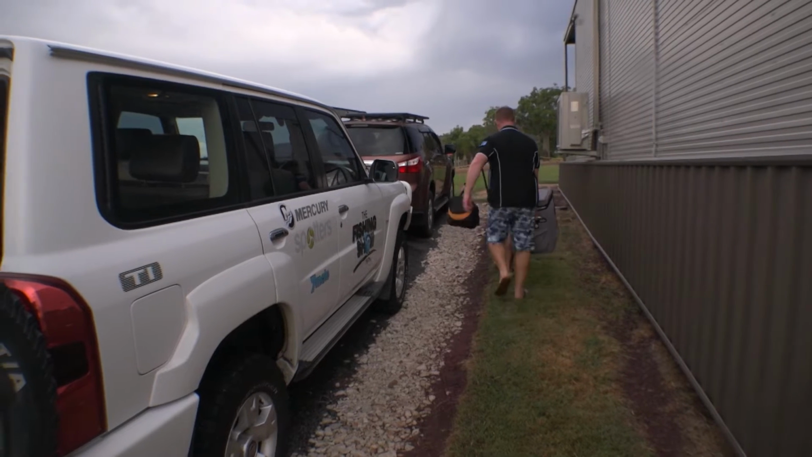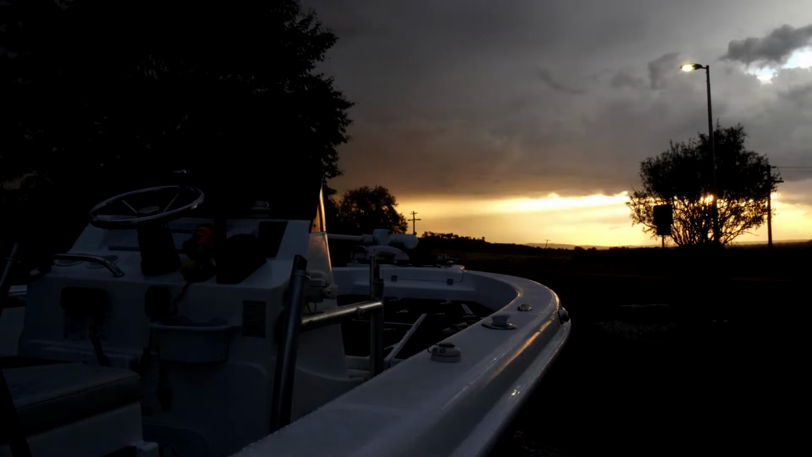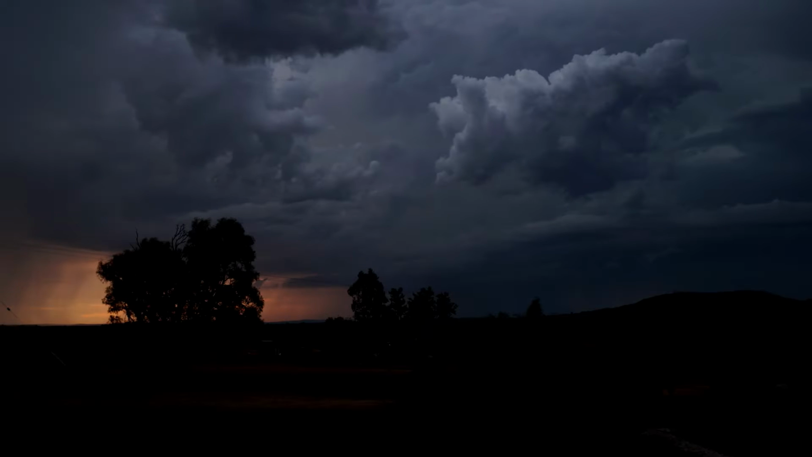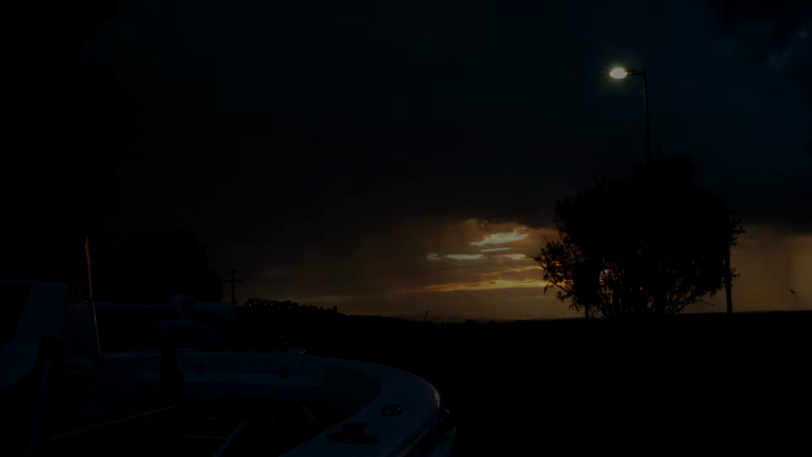Can't tell you, secret. Our plan was to get started straight away, but with serious lightning, rain and the possibility of more hail, we decided an early start would be a better option.